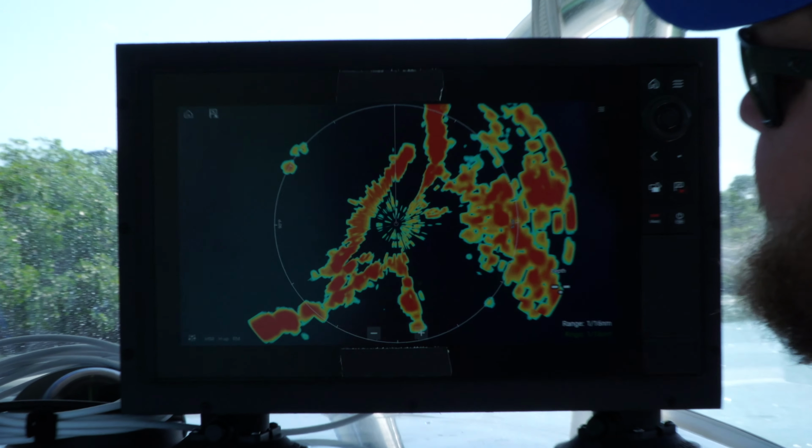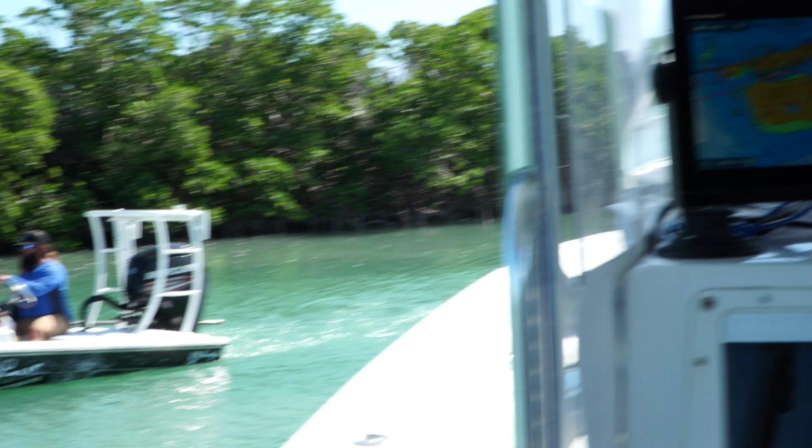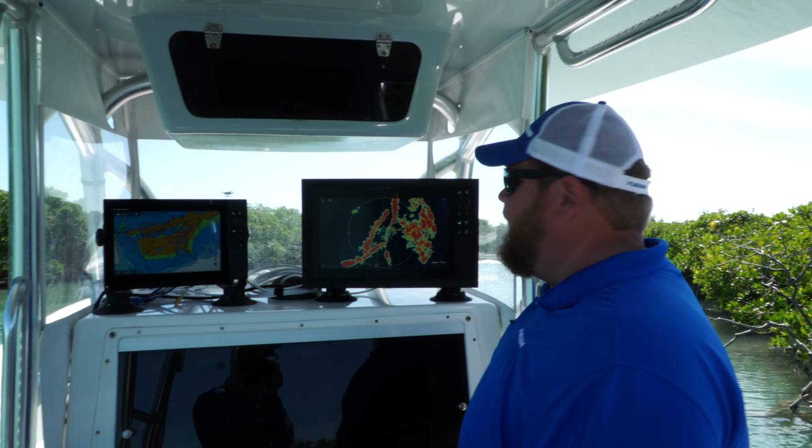And here he is. He's in that main bang zone right now. I can no longer see that skiff. He's right next to the boat, and he's in this main bang. There, he's gone. He's in a blind spot on my radar right now.